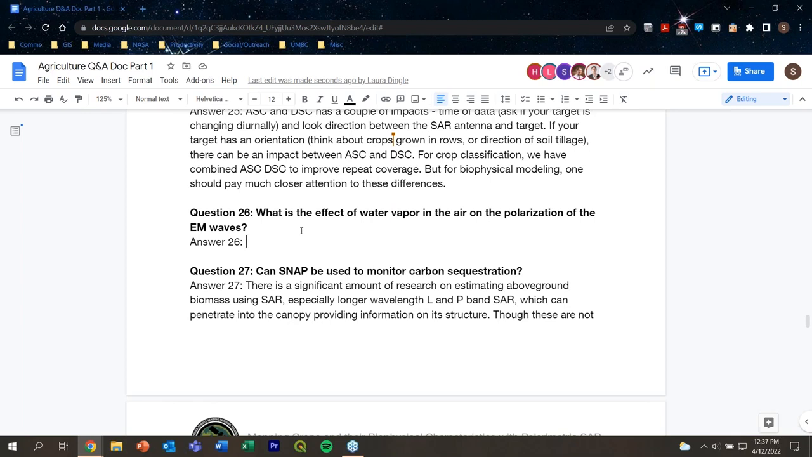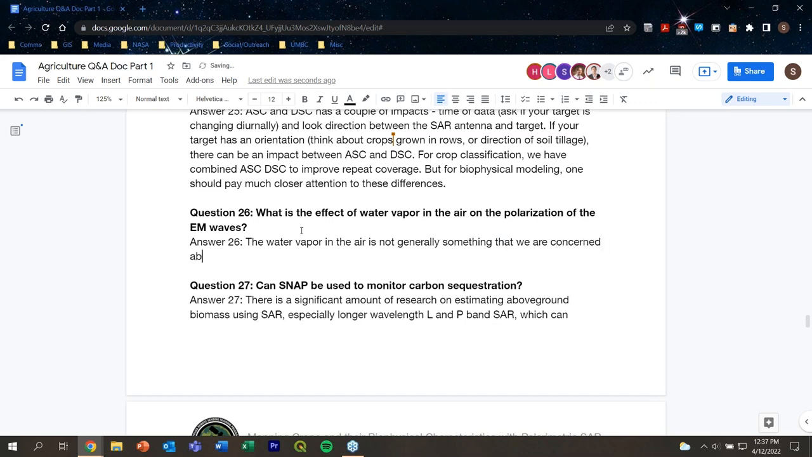It's Heather. I don't think I'm a good expert on this. The water vapor in the air is not generally something in radar at the wavelengths that we're talking about that we're really concerned about. If we have large enough droplets, like during rain events, then that can cause scattering, even at X and C band, for example. So, larger water particles that happen during rain events can affect the scattering of the radar, but water vapor, I think those particles are much smaller.